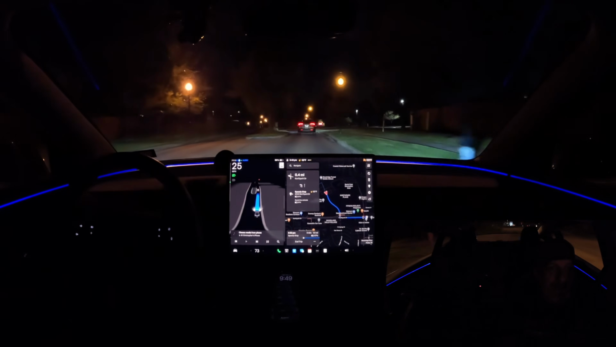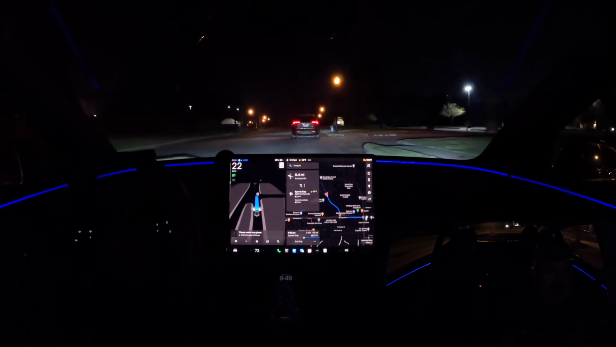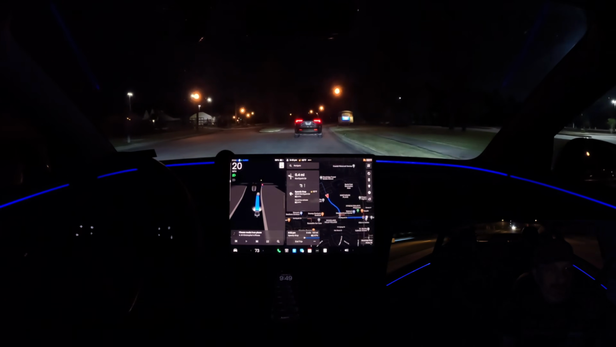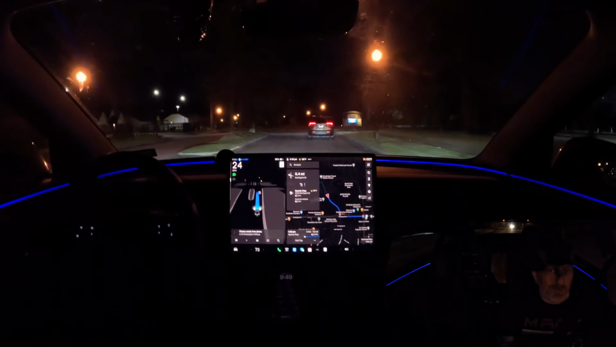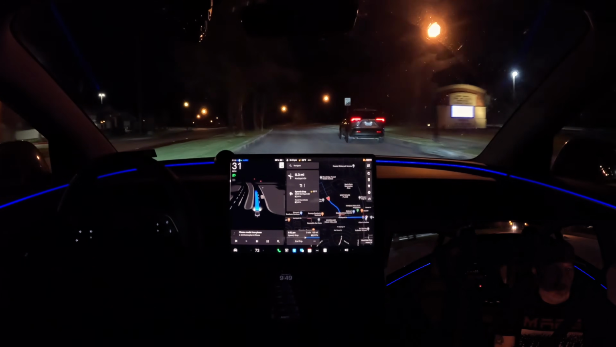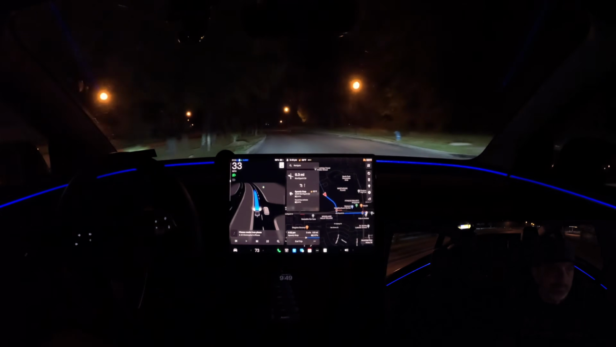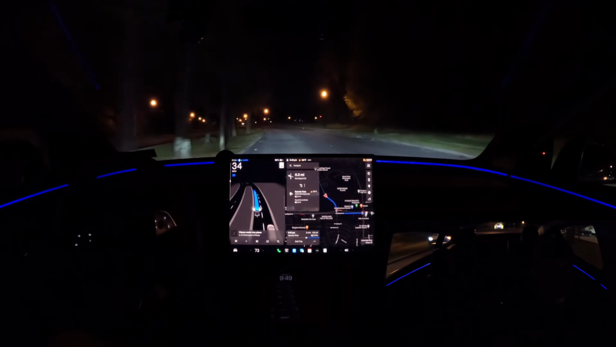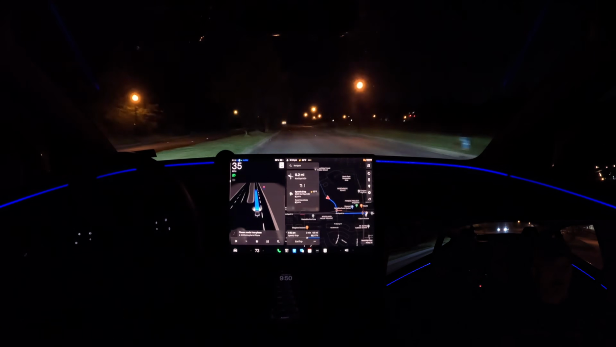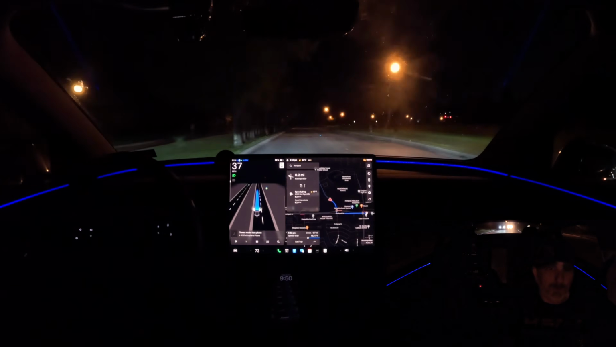And we'll see how we do making a left turn onto North Park from this area once we get up there. Got a slow moving vehicle up here in front of us. We'll get around them. Most of the time when we're coming up to this intersection, we're taking a right turn onto North Park.